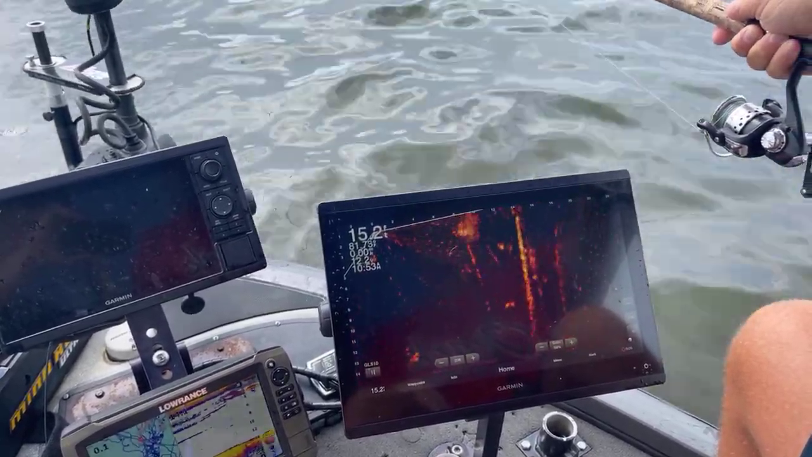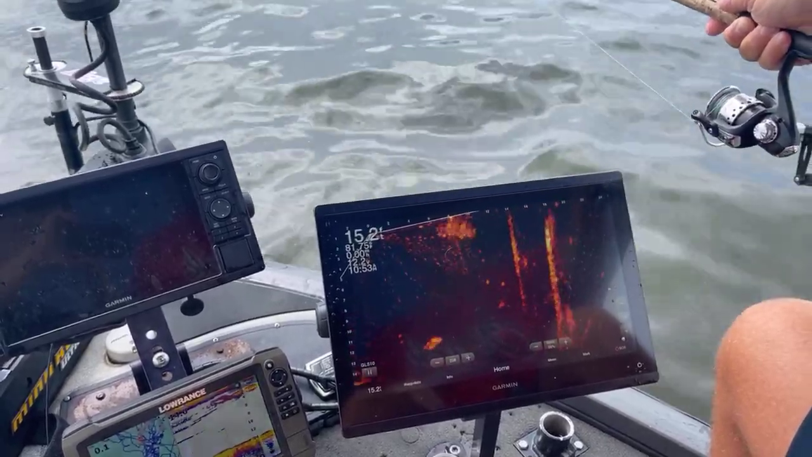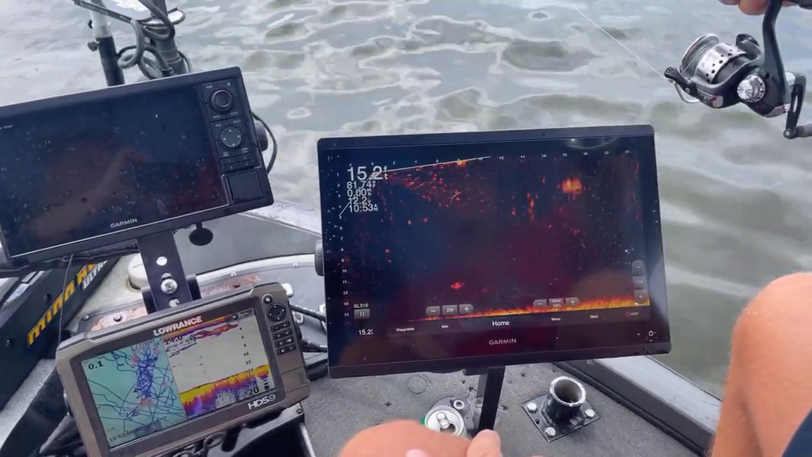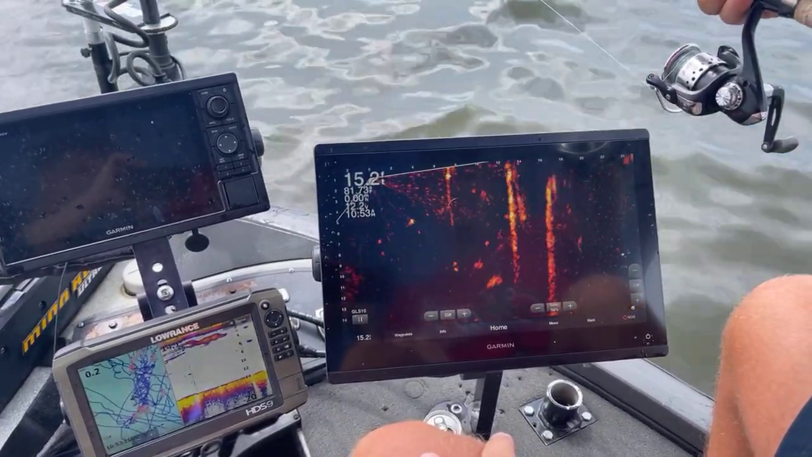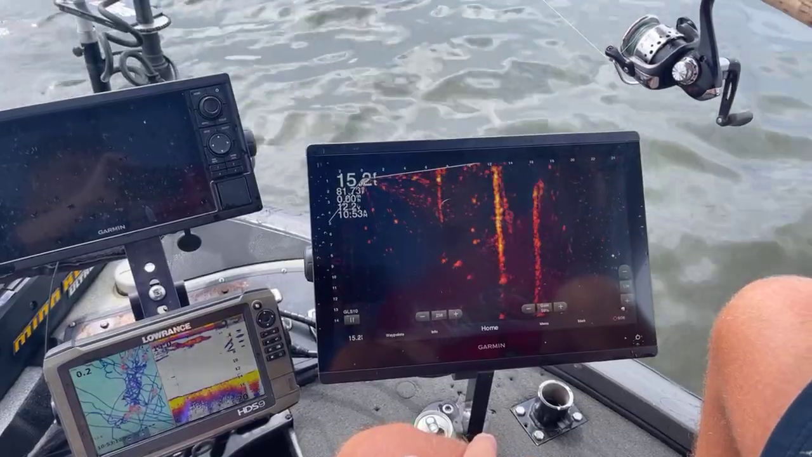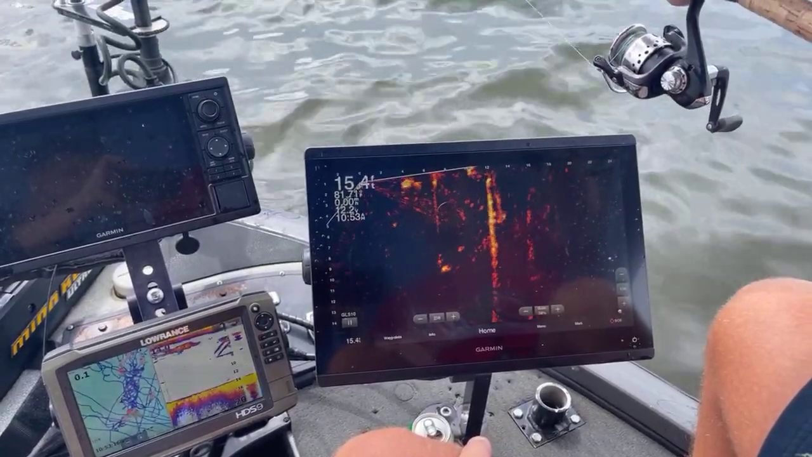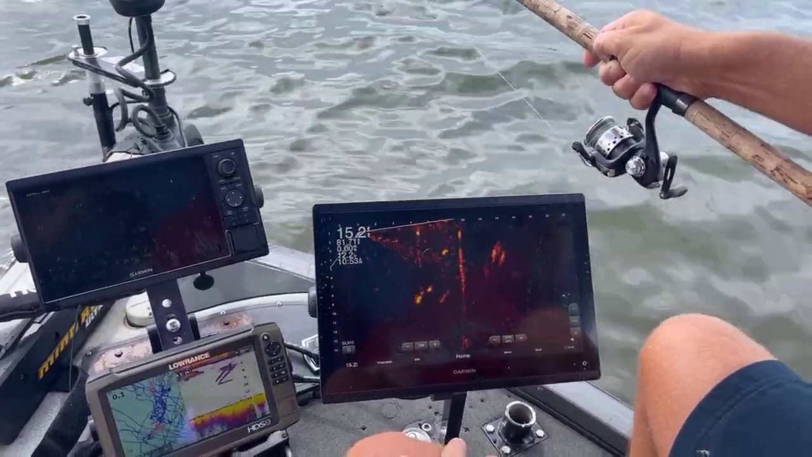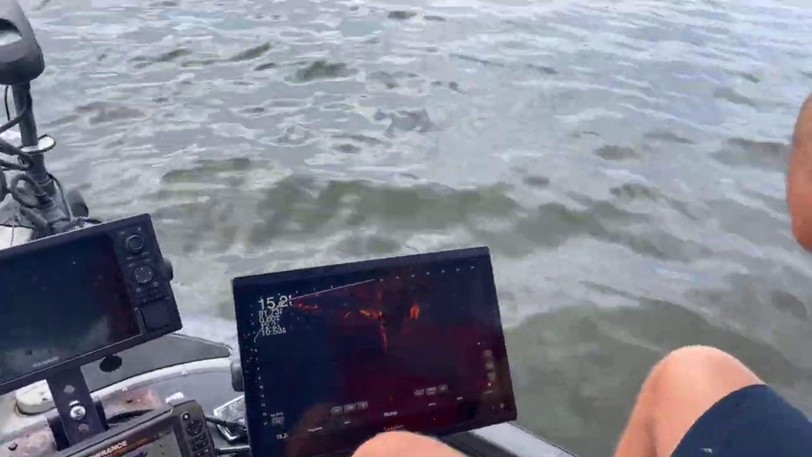I missed him there just a little bit. But I'm already down there, so I'm going to try to just run my bait right back into him. Oh, got him.